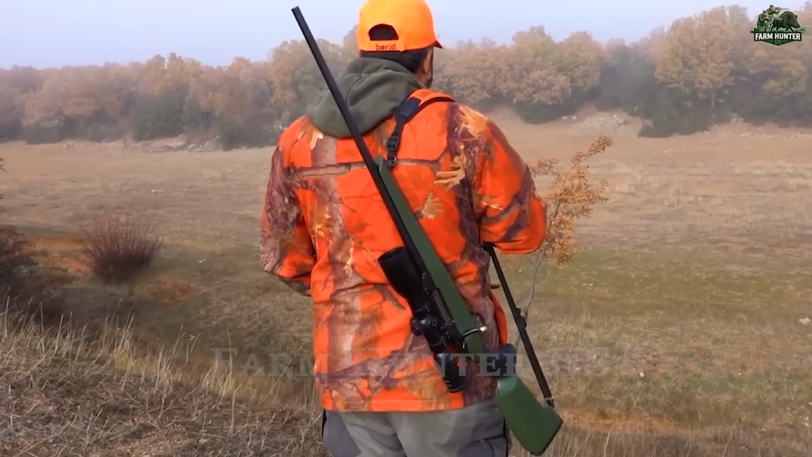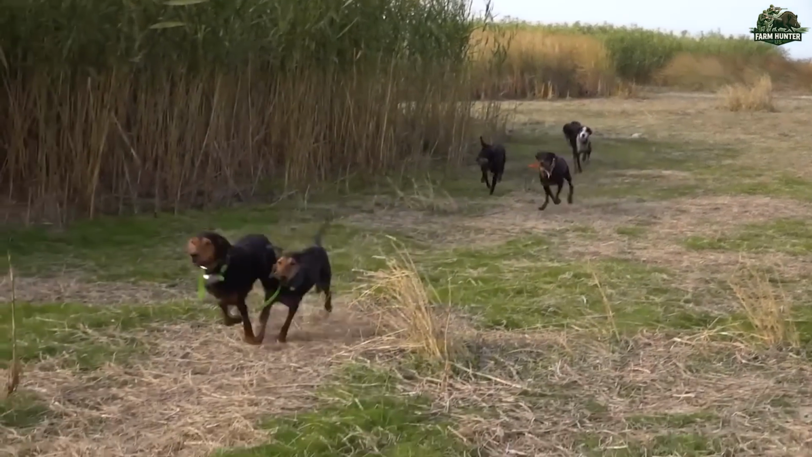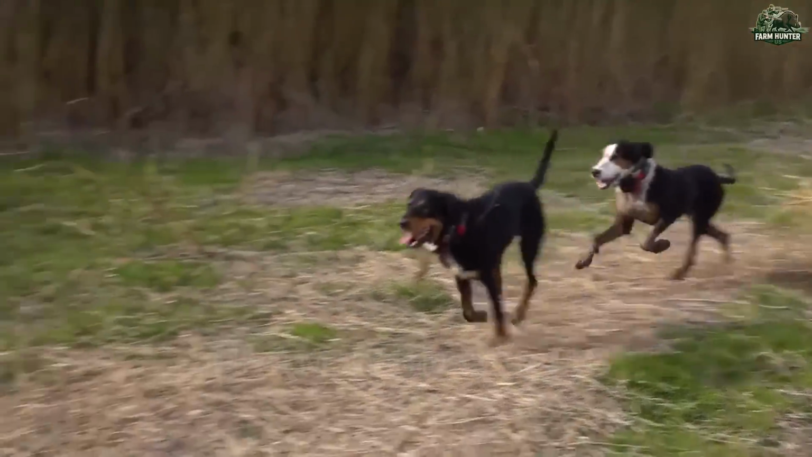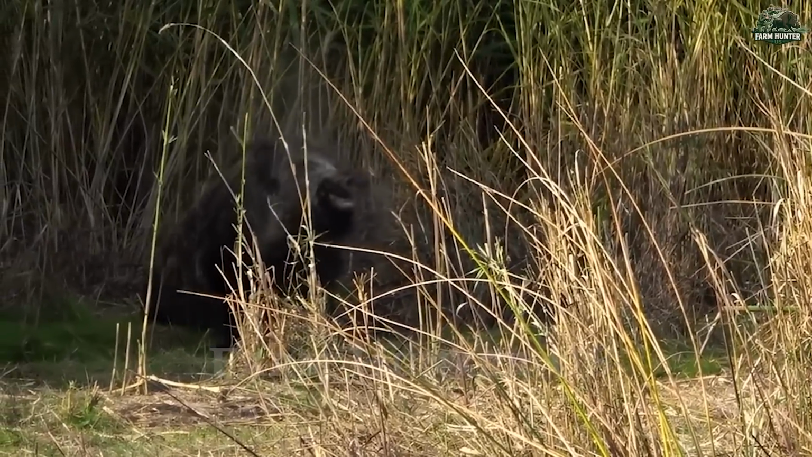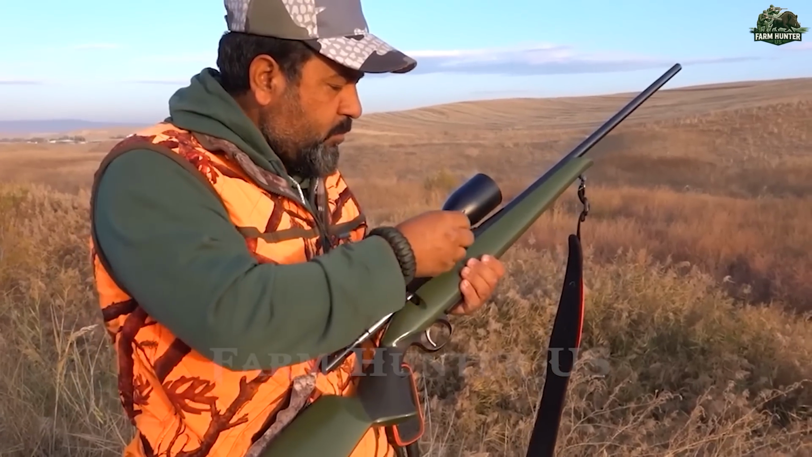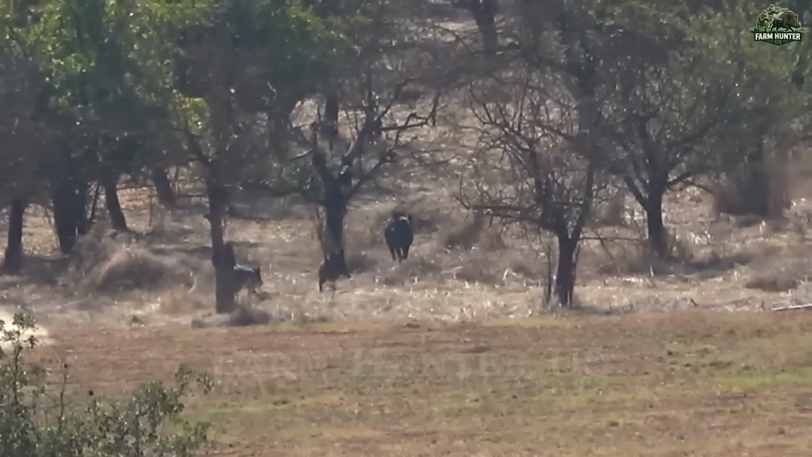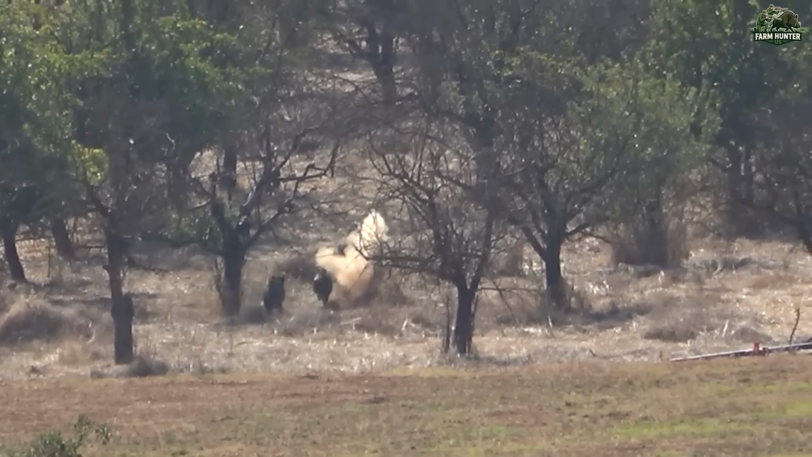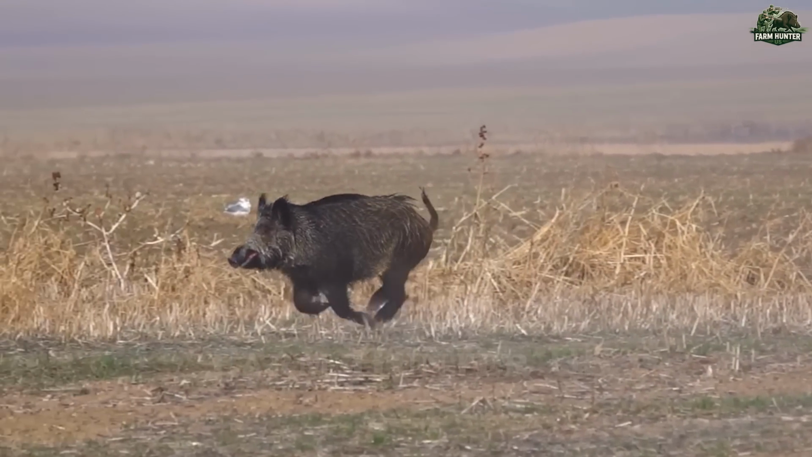From our higher vantage point, we could see shapes shifting through the brush below, more wild pigs moving quickly, their numbers reminding us how deep this infestation runs. According to Texas Parks and Wildlife, a single sow can birth up to 2 litters a year with 6 piglets or more. The numbers grow fast. We opened fire, but the distance worked in the boars' favor, and they disappeared into the woods untouched.